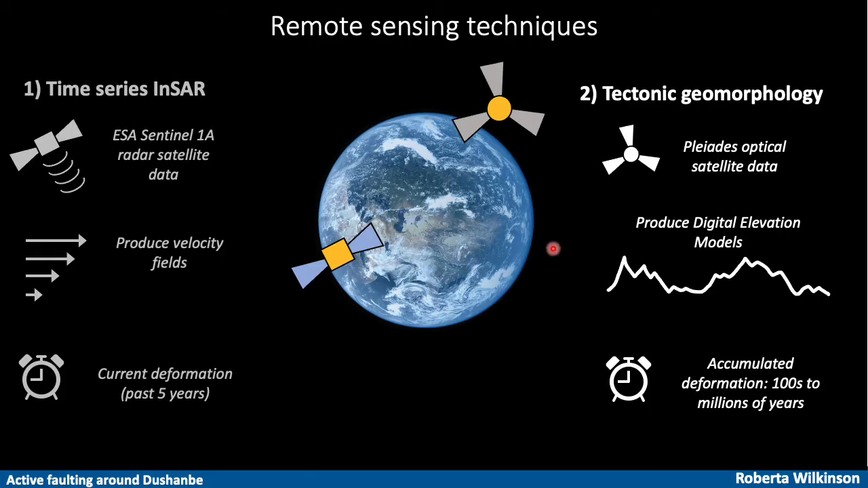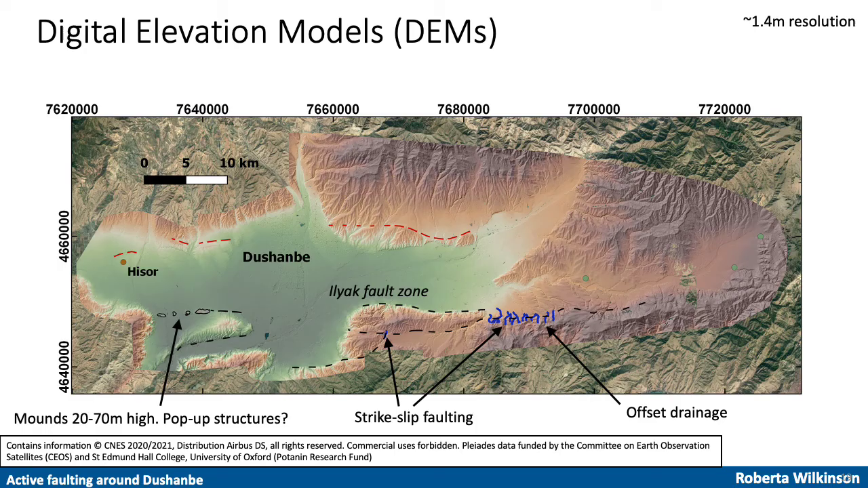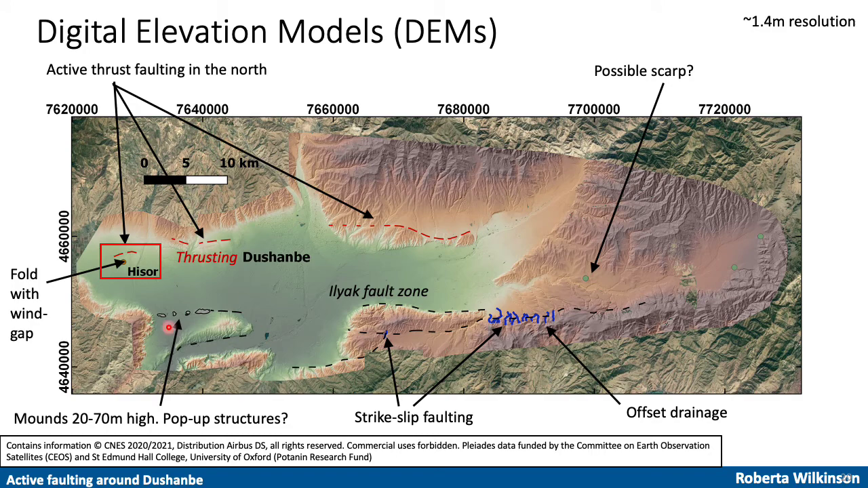I will also briefly mention that we've been combining our InSAR work with analysis of Pleiades-derived digital elevation models. These tell us about the accumulated deformation. This is ongoing work, but we've been able to map out the structures associated with the Ilyak fault zone. And we've also identified evidence of active thrusting in the north beneath the urban area that's not visible in the InSAR. So there's great benefit to combining both techniques.